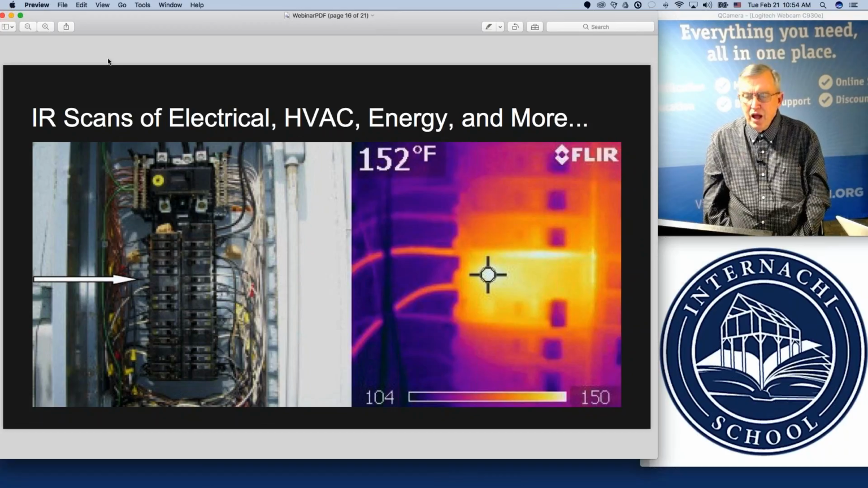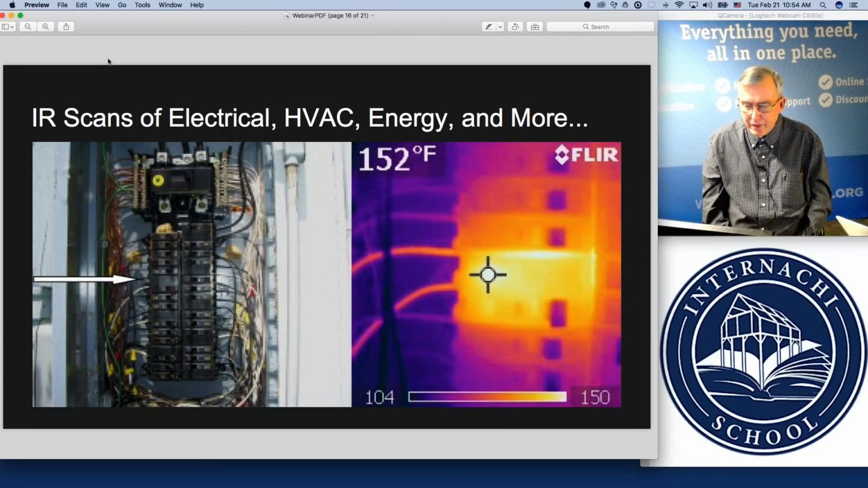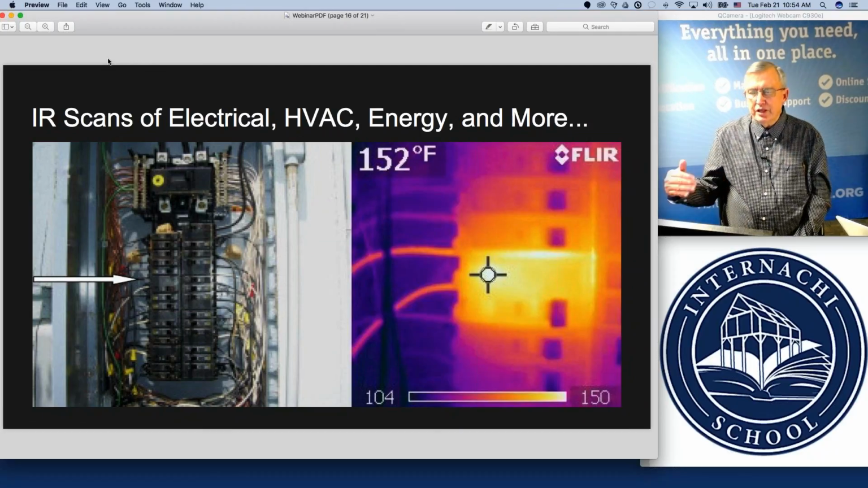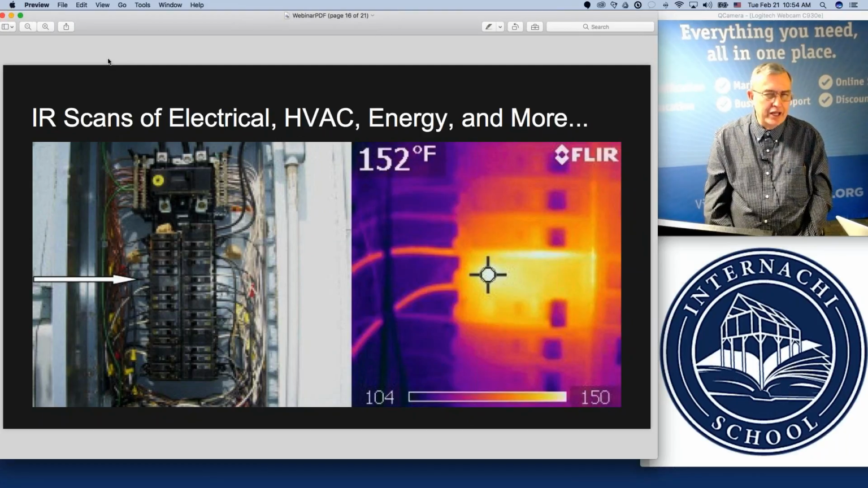Okay. And there's a variety of other type of thermal imaging pictures that we'll look at during our main class, that we analyze the different patterns that are not related to temperature. Now, some things are related to temperature and some things are just the pattern. Some things are a combination of the pattern and the temperature.